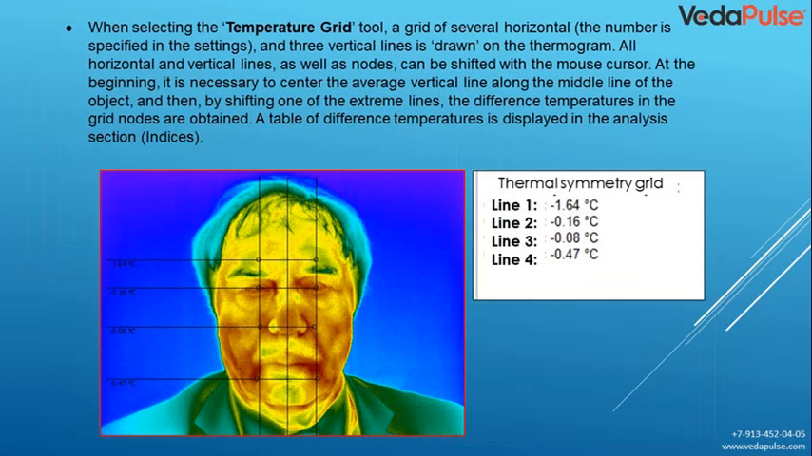When selecting the temperature grid tool, we take a line that we hover over the object, and then we can use the peripheral vertical lines to see the thermal symmetry. The lines will describe the temperature difference between the upper line and this line: nose and under the lips, here we will see the temperature difference. This is important for osteopathy. The temperature grid for osteopathy is great.